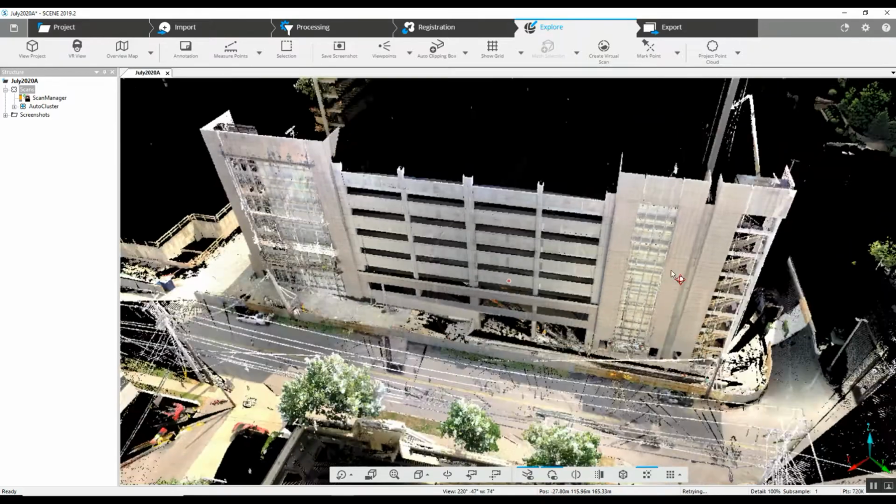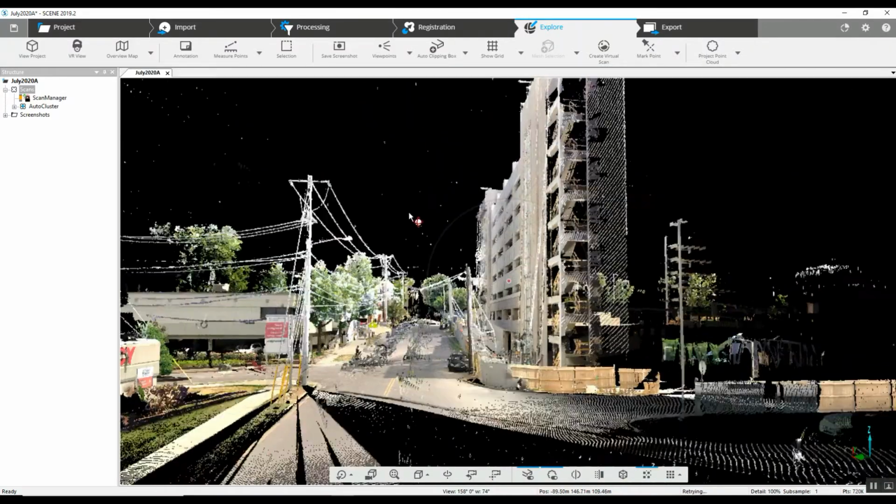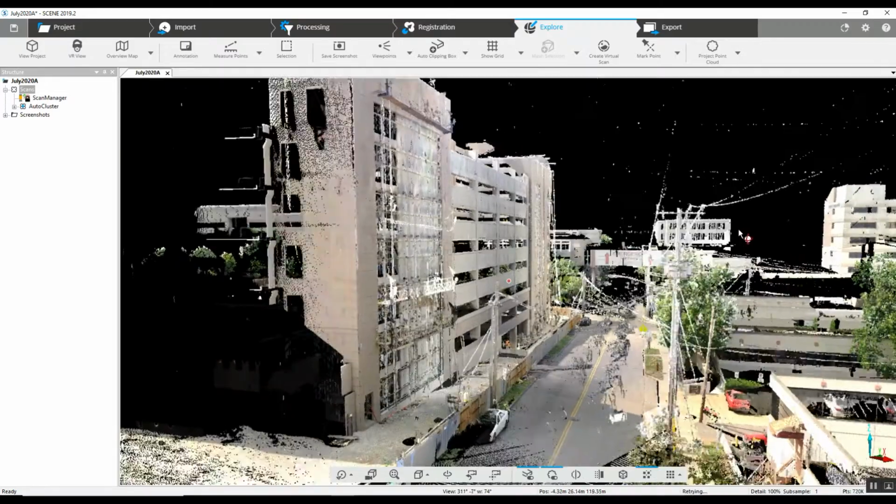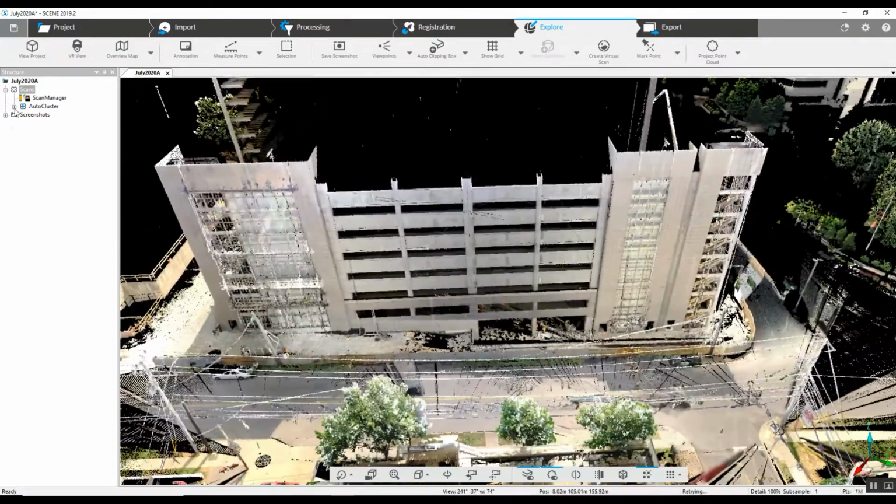What we're going to do today is look at how we can clean this up and do a little measuring, whether we're going to measure the building facade or even some of these power lines. So we have a fully registered project here, and we have created a project point cloud already.